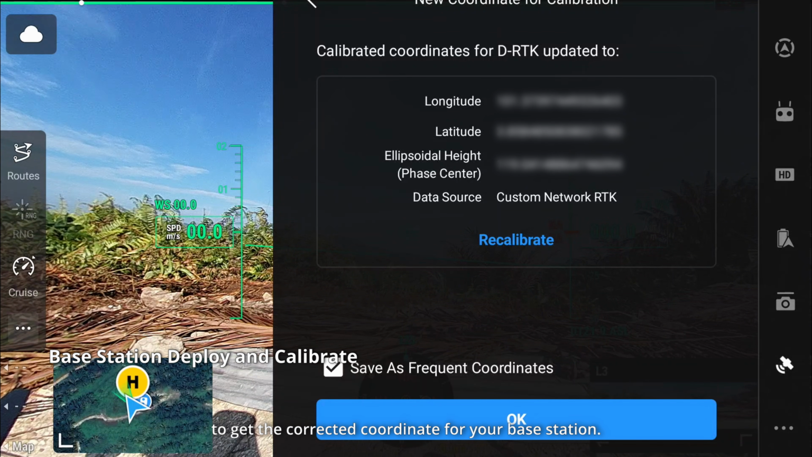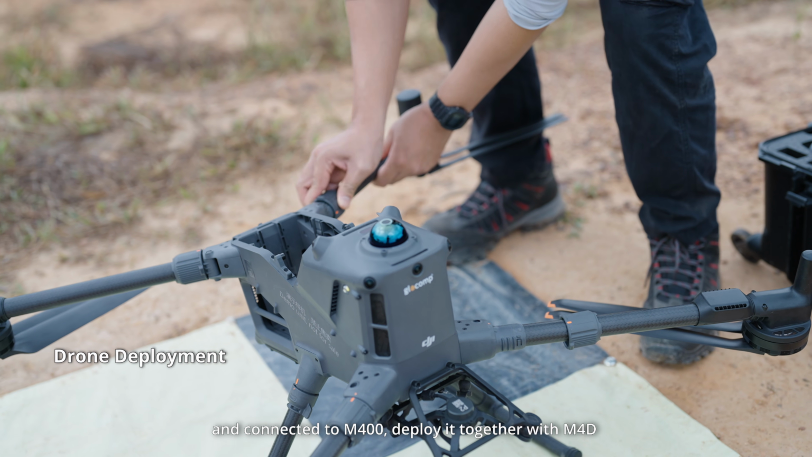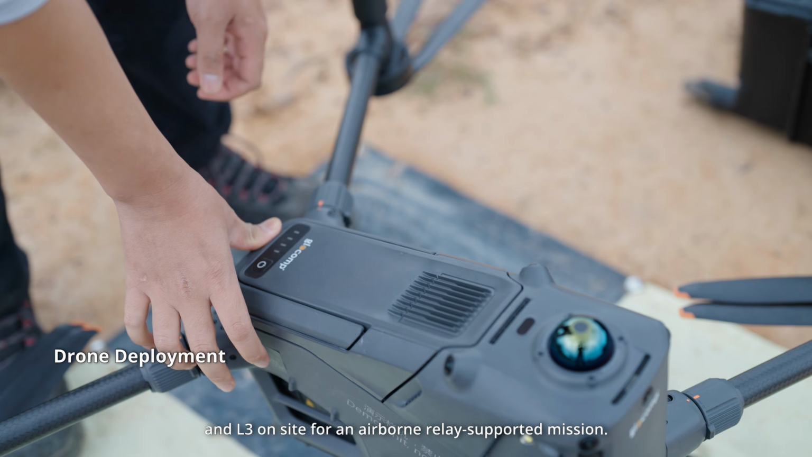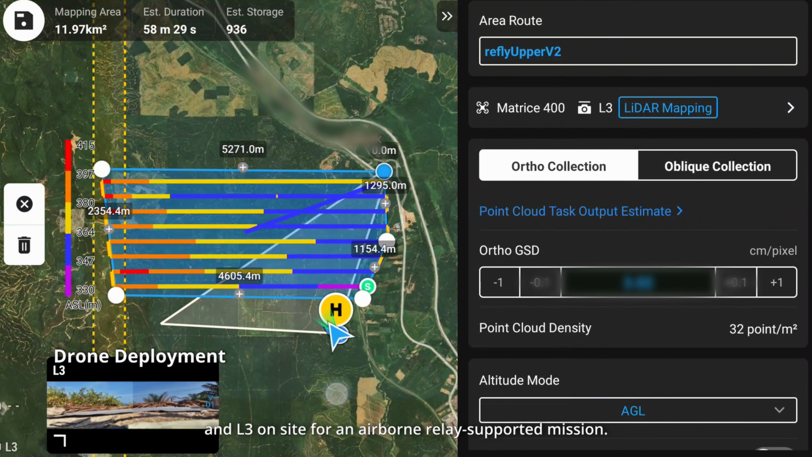Once the base station has been calibrated and connected to M400, deploy it together with M4D and L3 on site for an airborne relay supported mission.